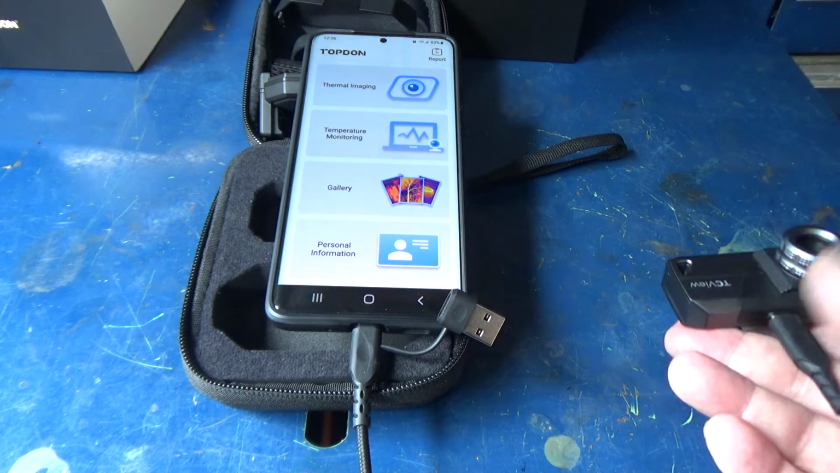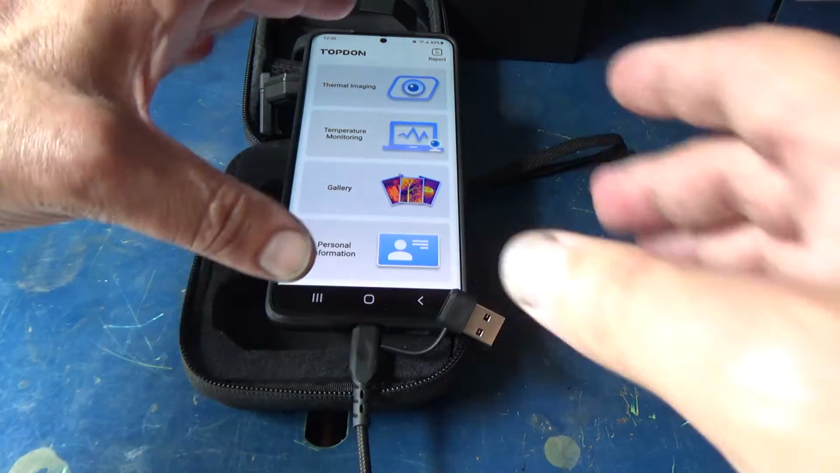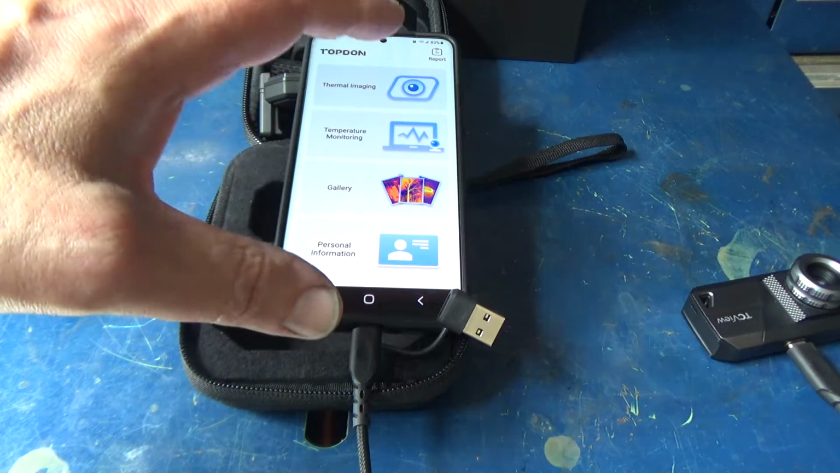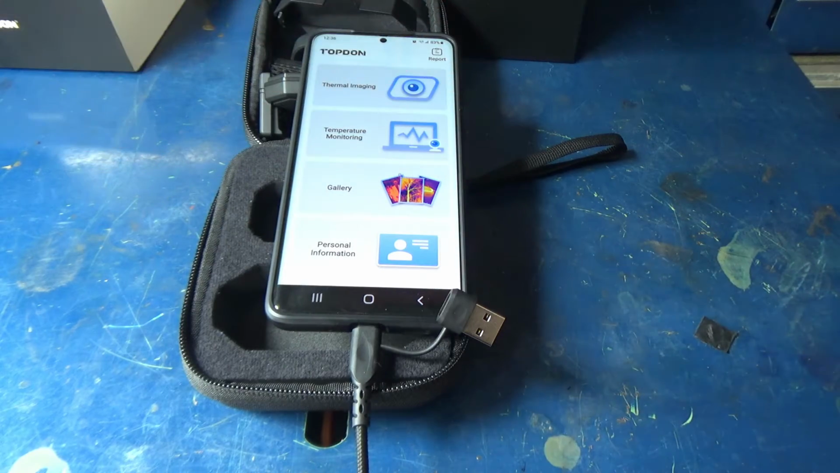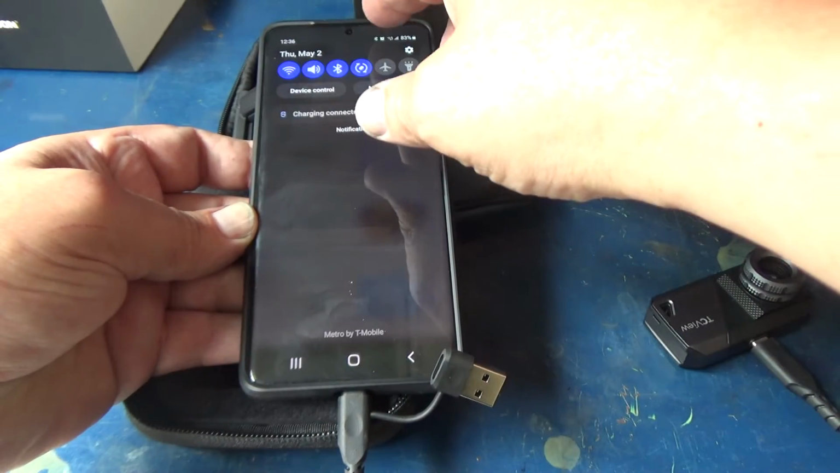But let's go ahead and fire this thing up, and let's see what you can see. I'm going to go ahead and do a screen record. That way you can see how crisp and clear the image is, and we'll go from there.